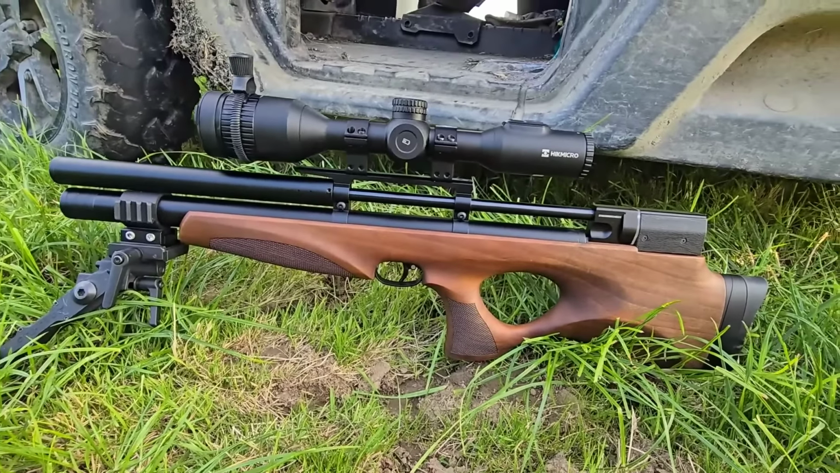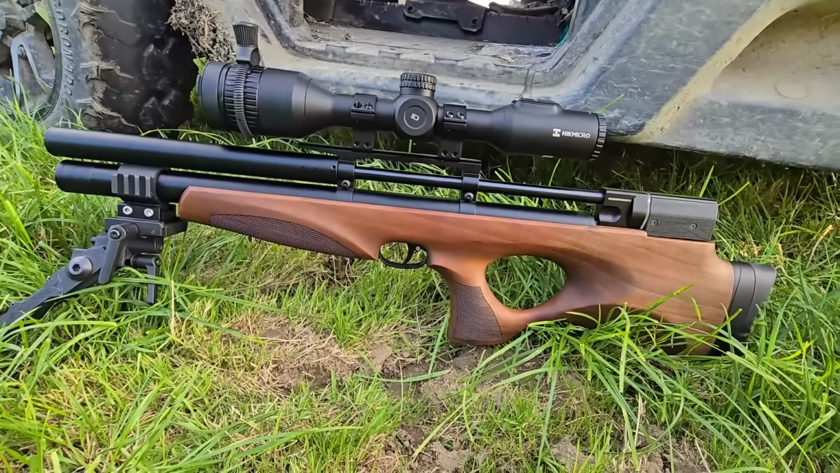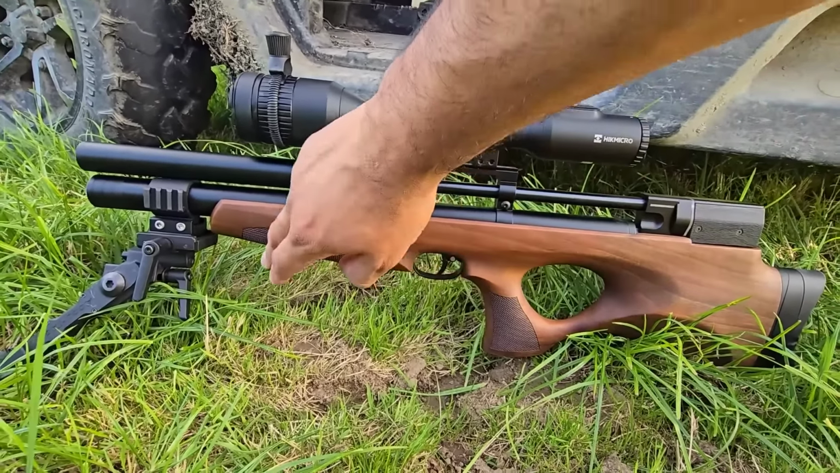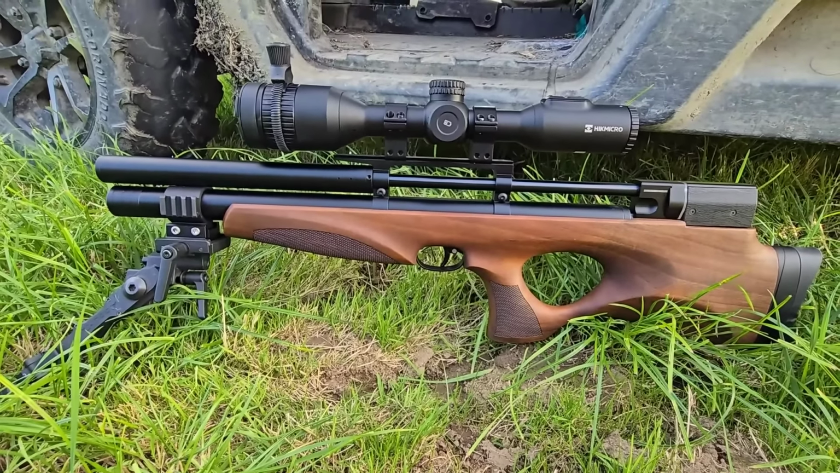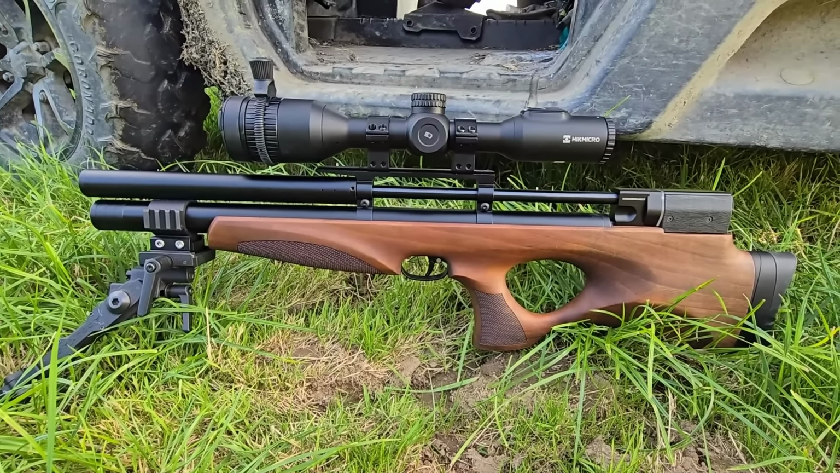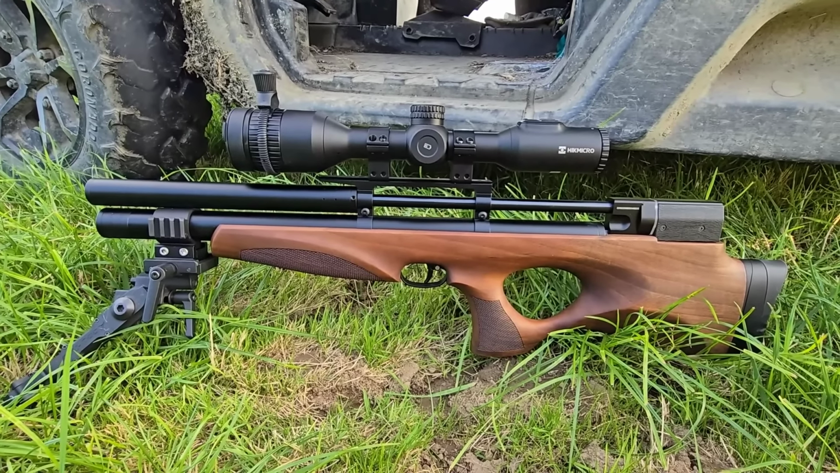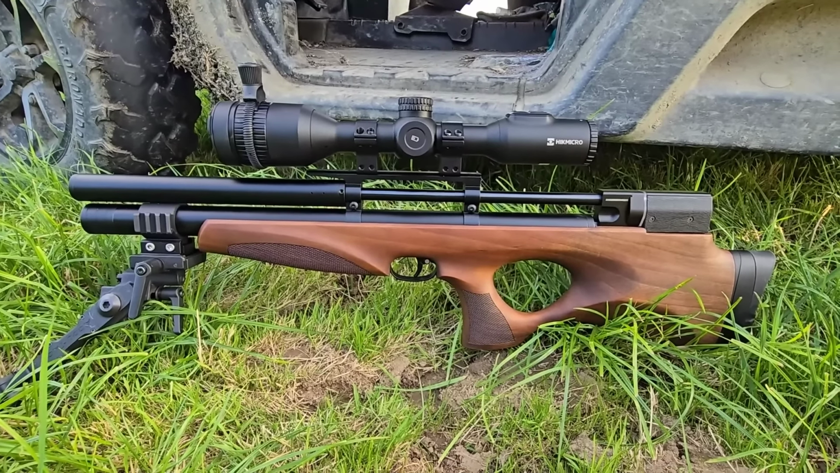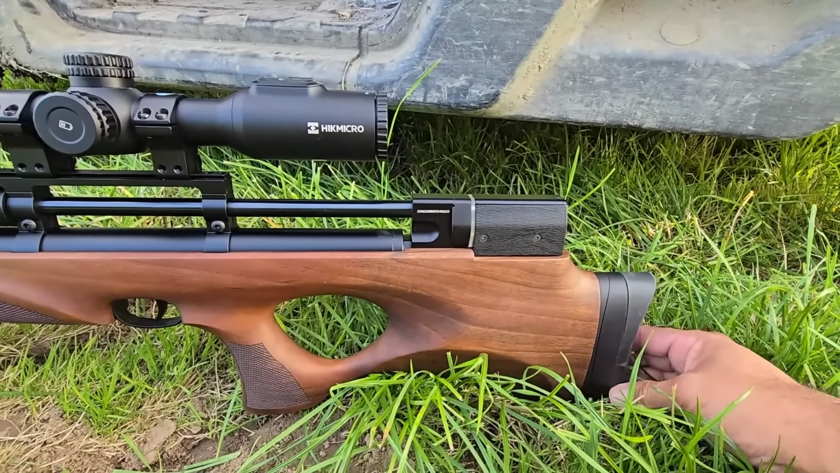Moving back, wooden stock. It's got a checkered pistol grip, so you've got quite a lot of grip. I would normally go for a plastic stock because I'm clumsy, but this gun is so small and maneuverable I'm not banging it into things like I would with a bigger rifle, so I'm happy with that. Moving back here, you've got the adjustable butt pad.